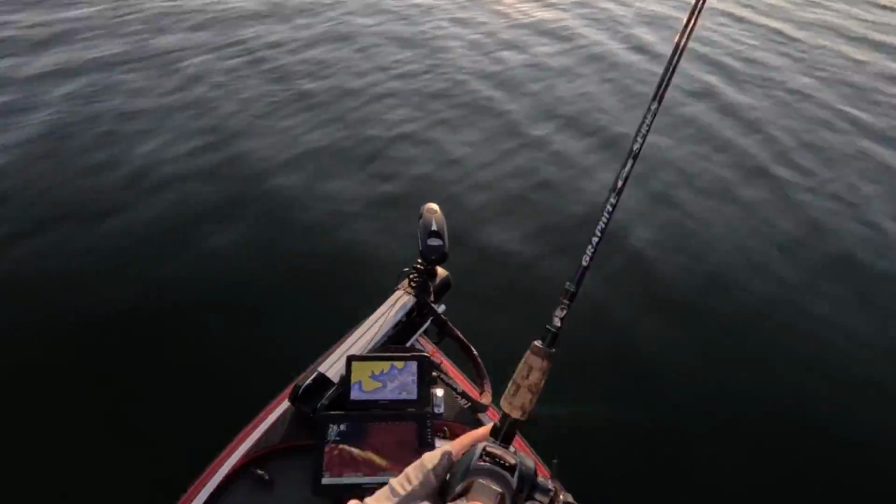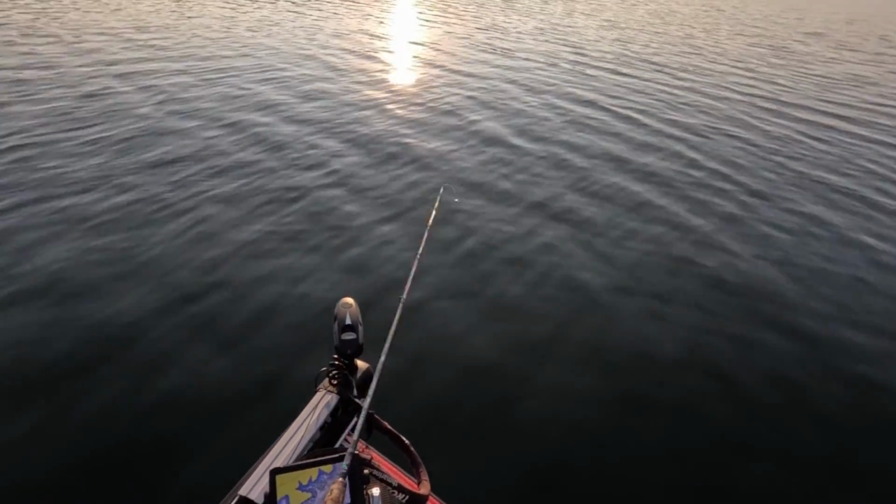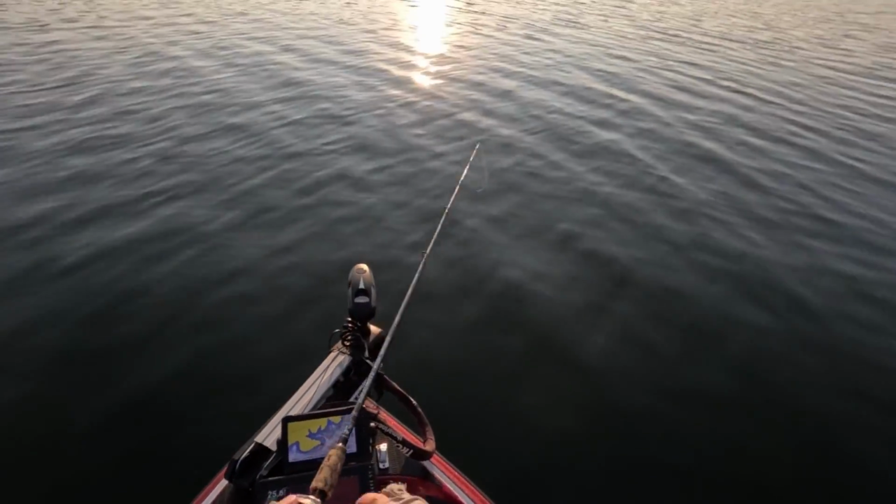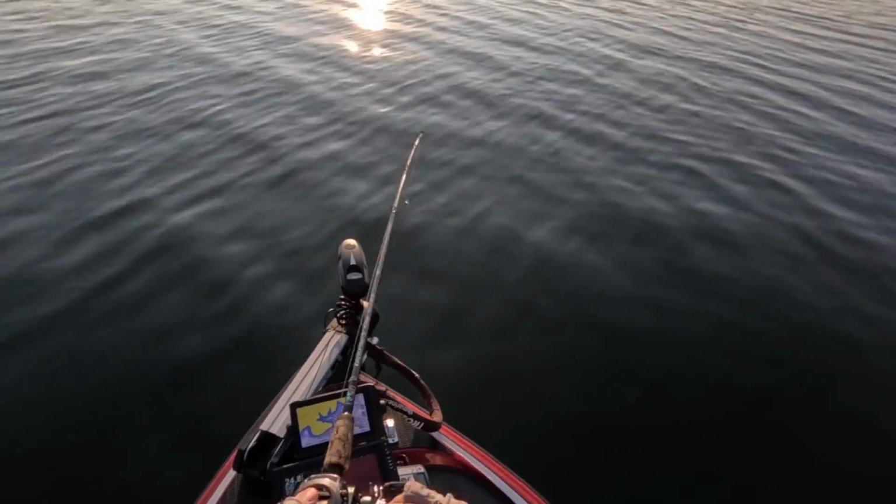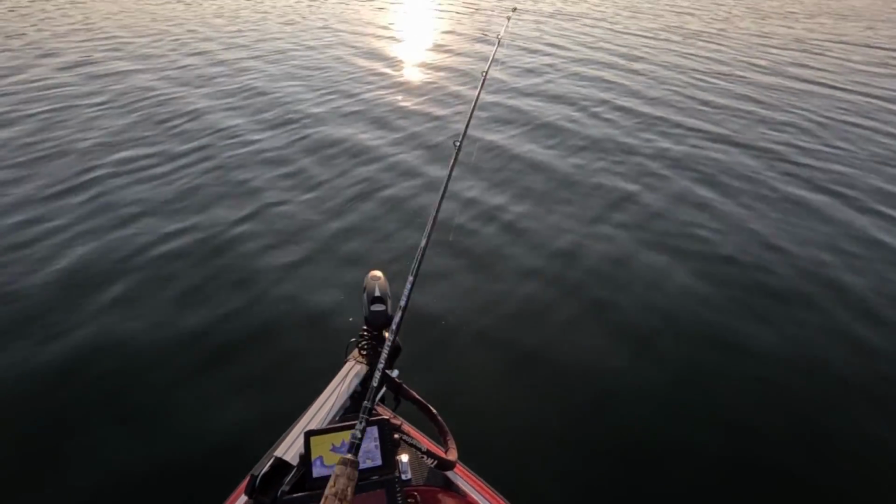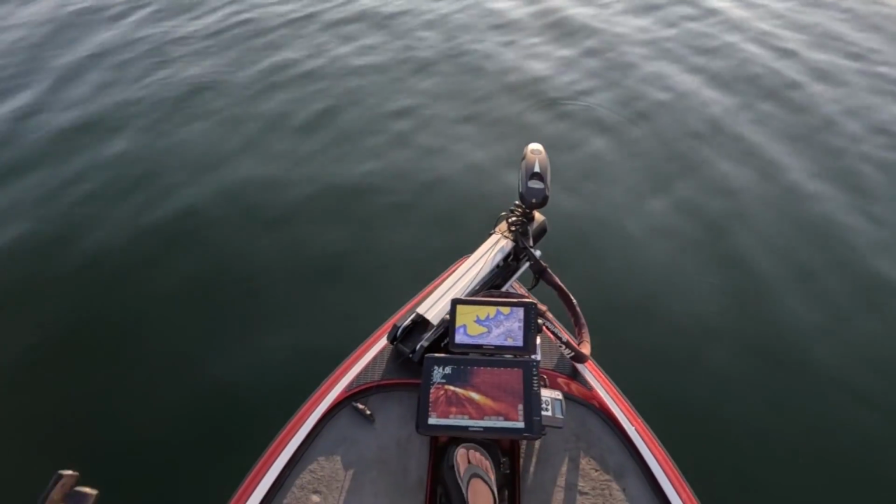And now it looks like there's about 3 over here, so that's where my next cast is going to be. And this is just the long side of where the channel drops off. This is a pretty steep bank over here. You can find spots like this all over every lake.